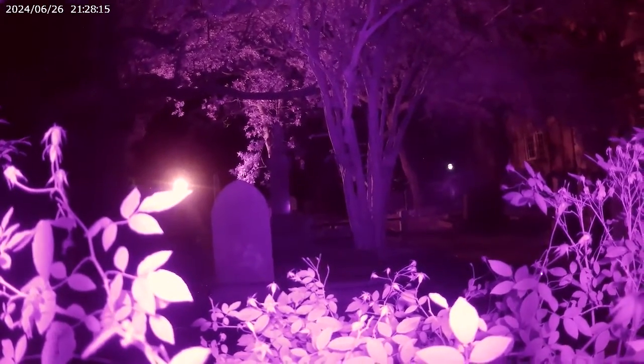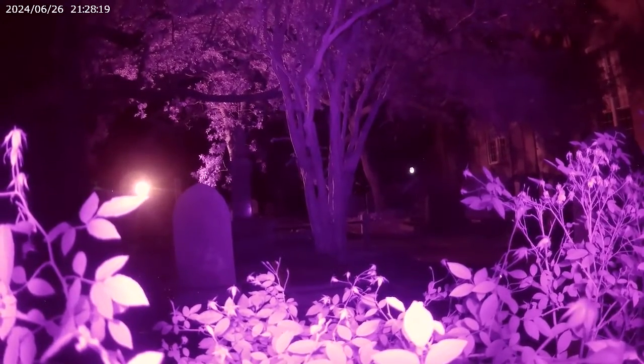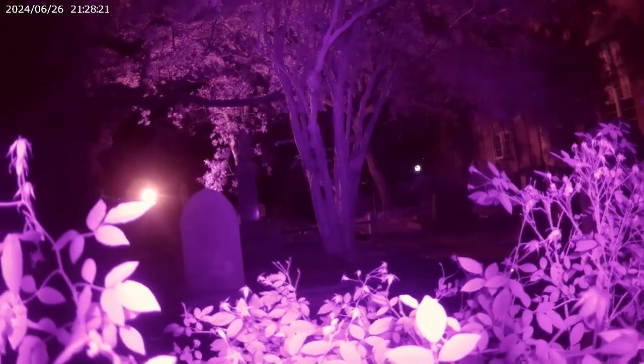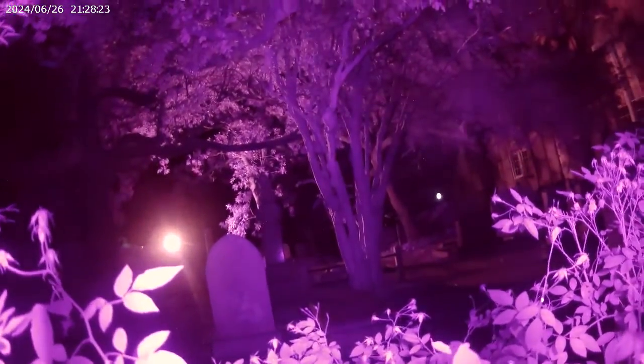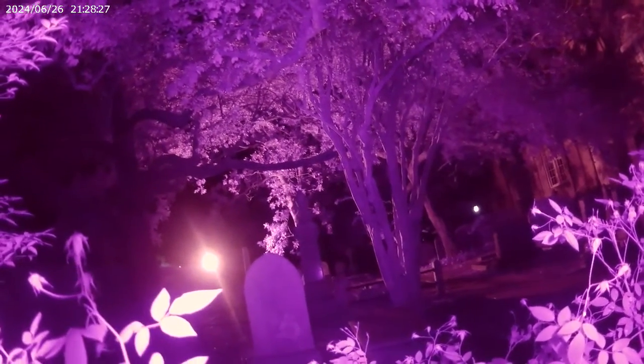So again, who did you guys bring with you? Okay, that might be a ghost. It said Jessica, not Mimi. It's dancing. It's boogieing. It's dancing. The one on the right. No, we were looking for the one that pops up right here in the middle. What?